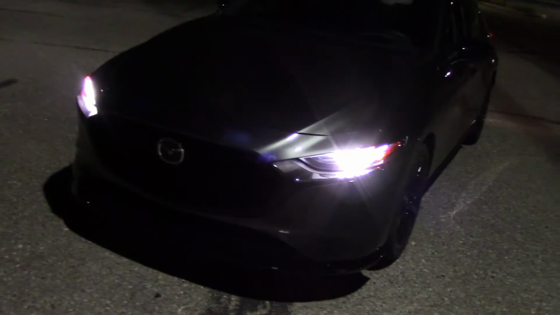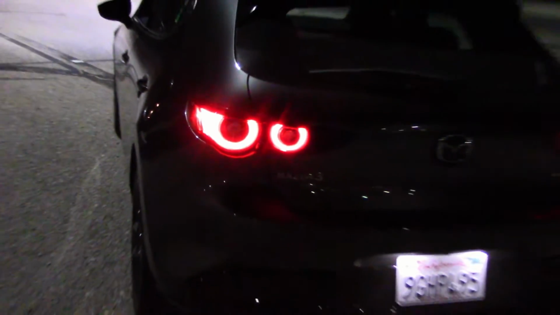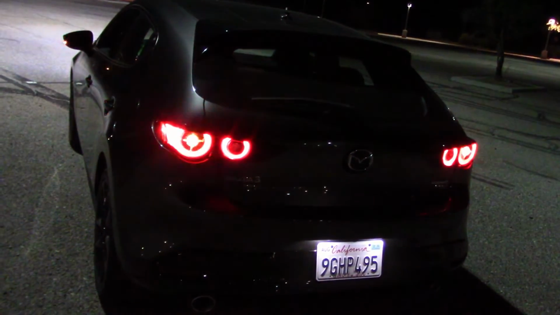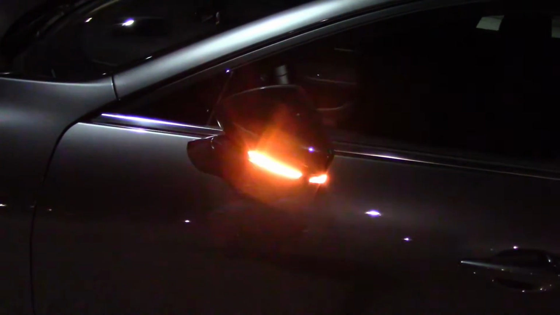Look pretty bright to me. And here we are from the rear. Two nice large round ones on each side. Let's try the emergency lights, and they're buried in the rear taillight, so kind of hard to see if the red taillights are on. The ones on the mirror are not hard to see.